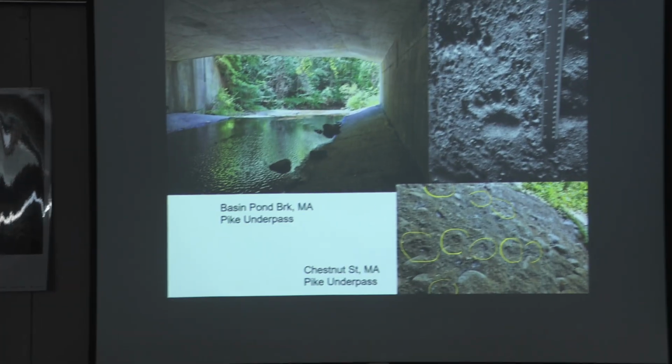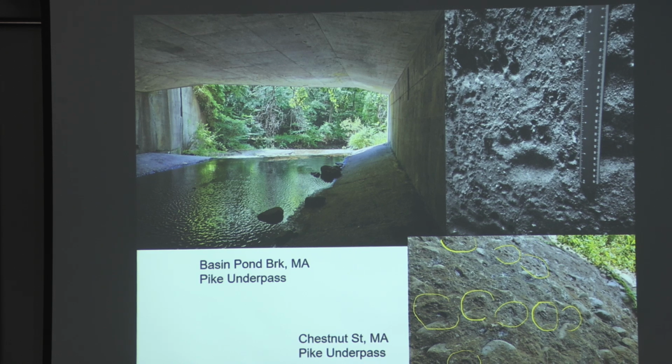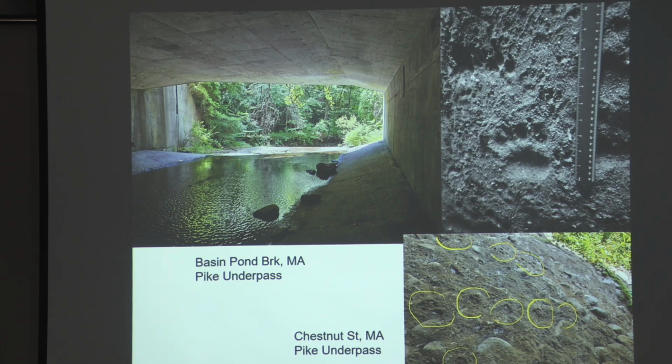So the big picture on the left, that's from inside the tunnel where Basin Pond Brook is flowing out. And behind where I am when I took that picture, in the silty stuff alongside the stream in the tunnel, is that big bear print. And guess who made that?